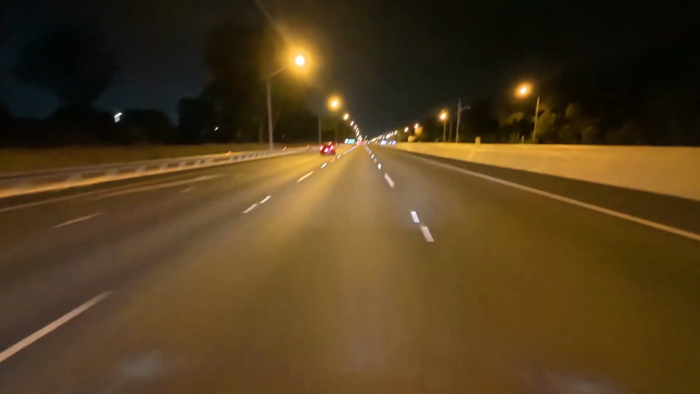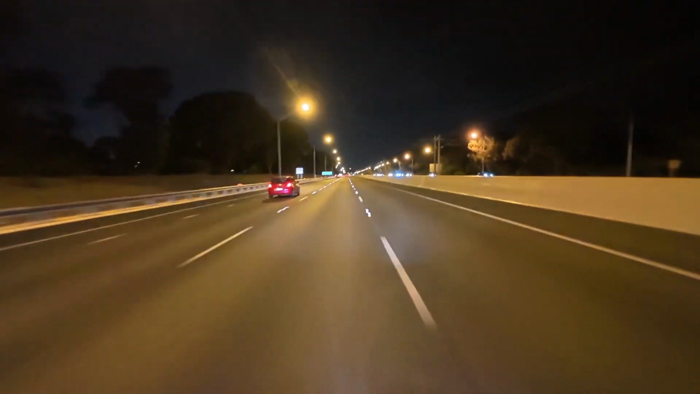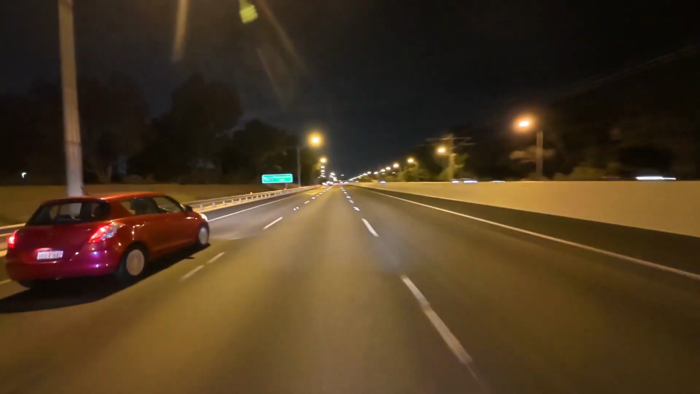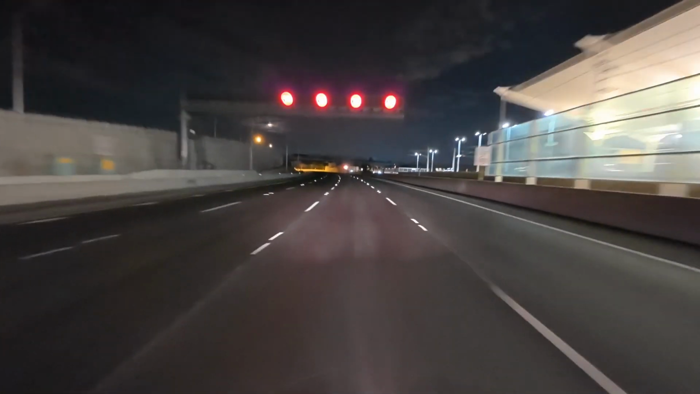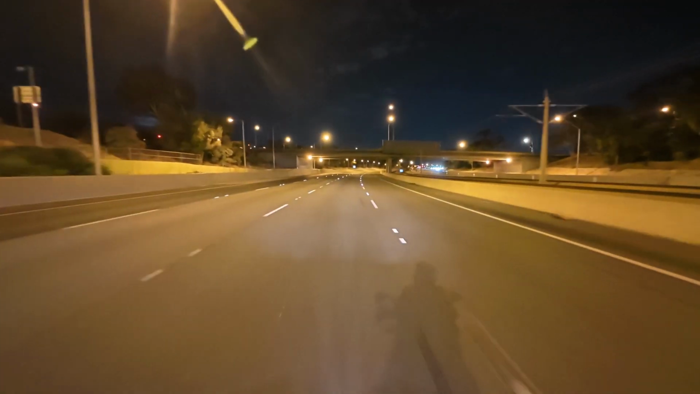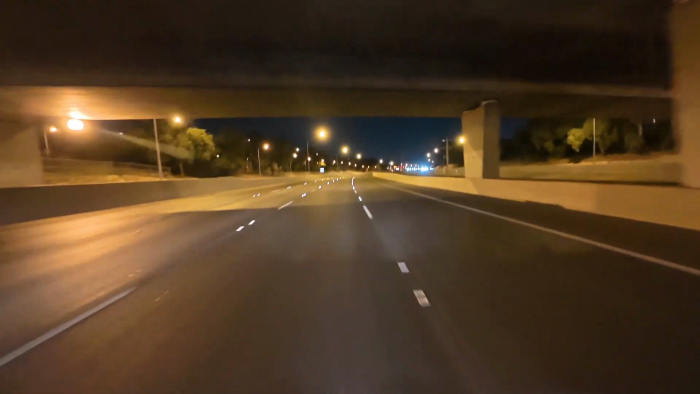One of the main freeways heading straight towards the city. We'll kind of skirt around the outside of the city, but you'll get a glimpse at it from the road. So they've been doing roadworks on this freeway for years.